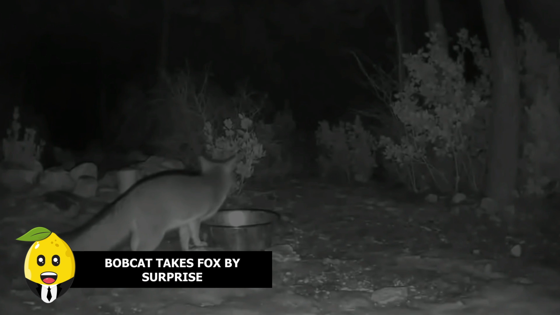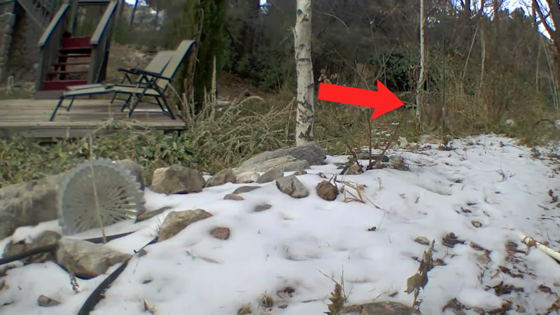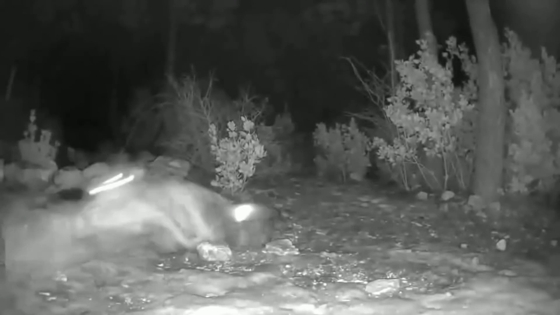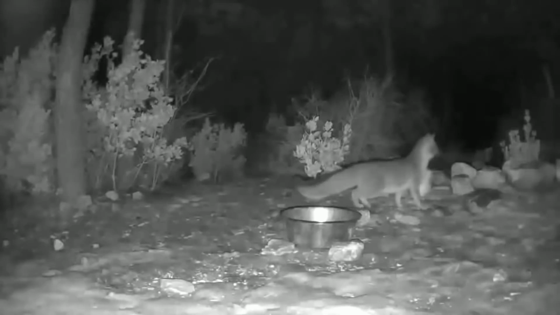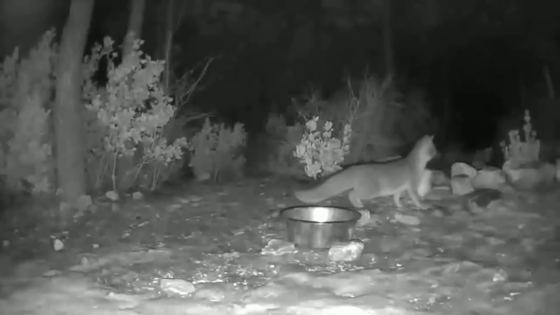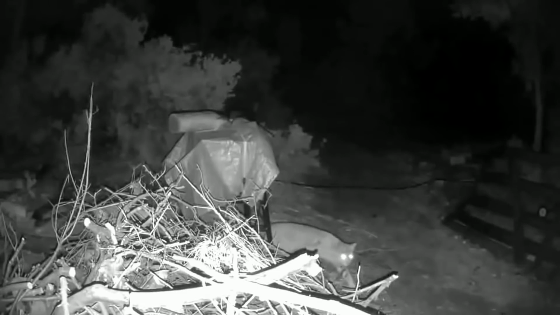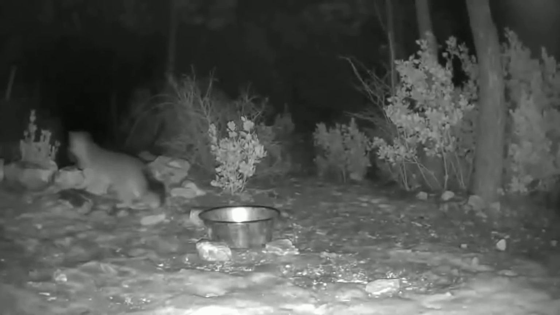Bobcat takes fox by surprise. A trail camera captured footage of a bobcat ambushing a fox. According to the owner of the trail camera, the bobcat was stalking the fox for 2 days and managed to take the poor fox by surprise. No one knows whether the fox survived or not, but you can tell by the look of the clip that the fox definitely put up quite a fight and maybe even got to live another day. The clip was recorded in the Spring Mountains in 2021.